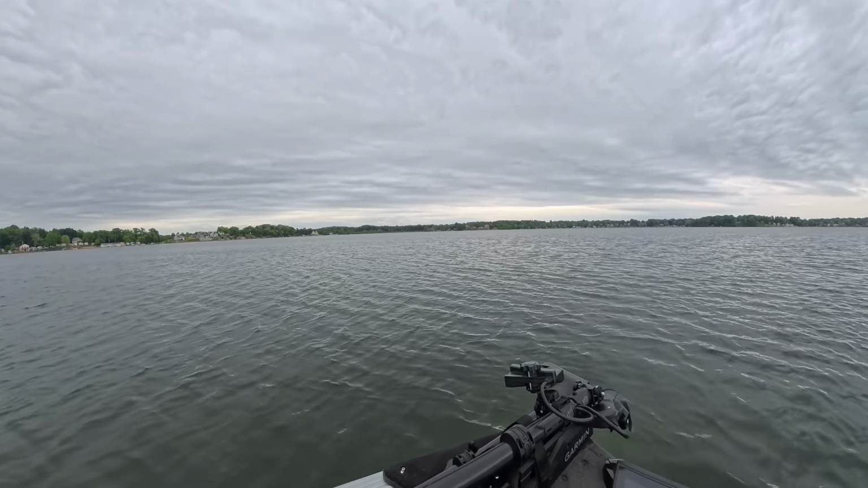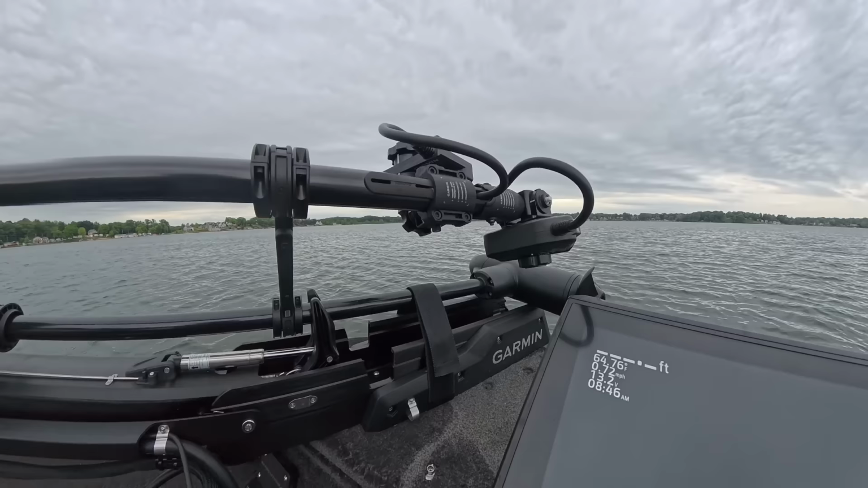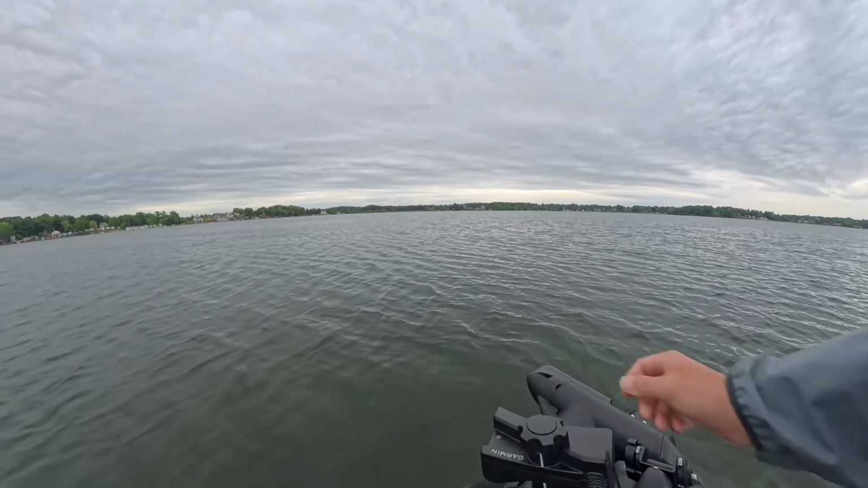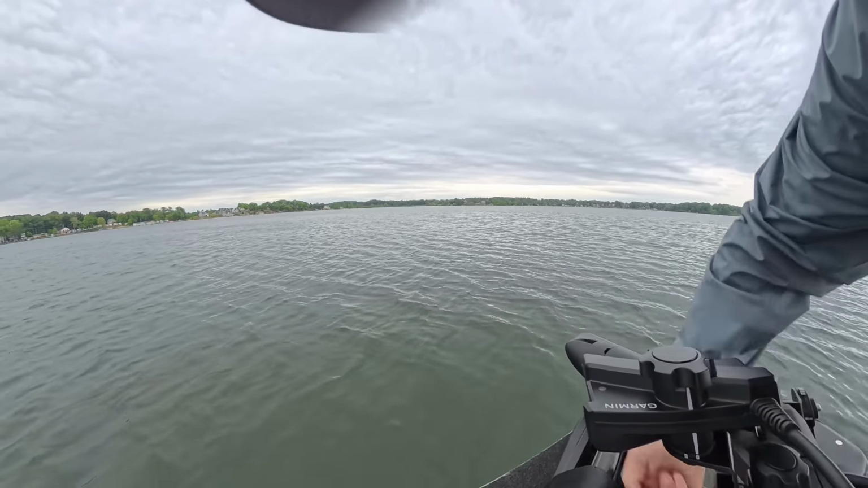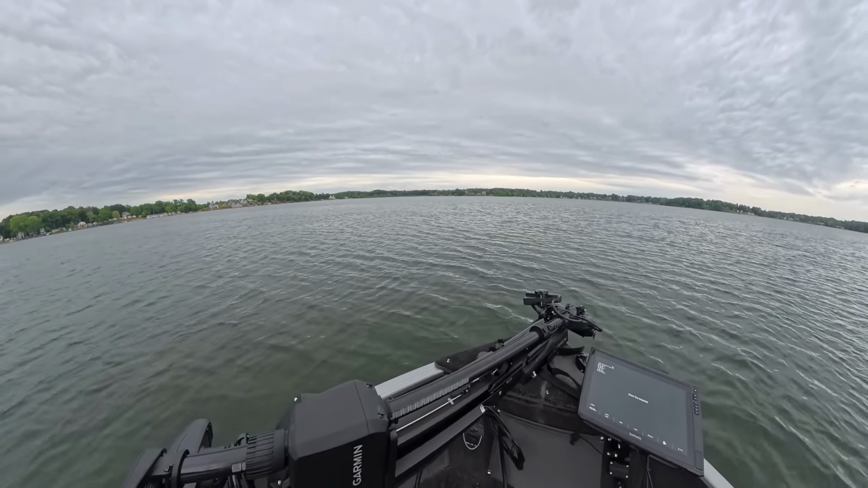Alright, here's what we got. We got the spy pole, LVS 42 HD, Livescope 34. Literally the first dunk. Let's see what she looks like.